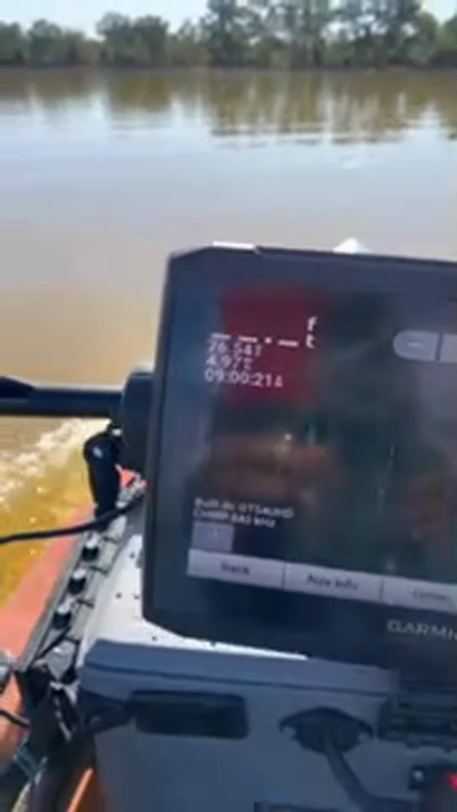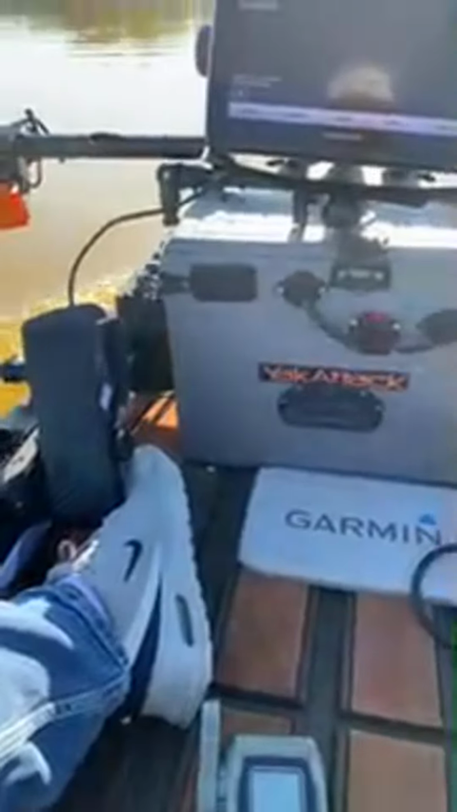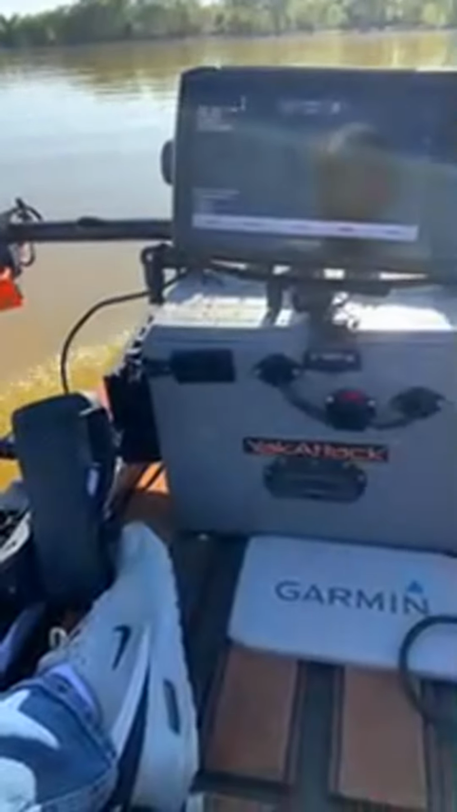All right, let me put it at 100%. Okay, this is ridiculous. No way I'm only getting 4.93. Earlier, when I was going early, I was getting like 5.40, 5.41. I'm not sure why I'm only getting 4.9 now. That's weird. 4.87.